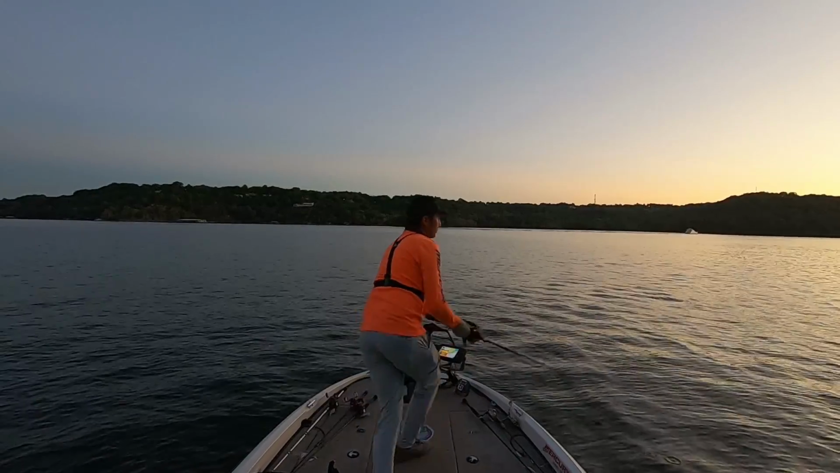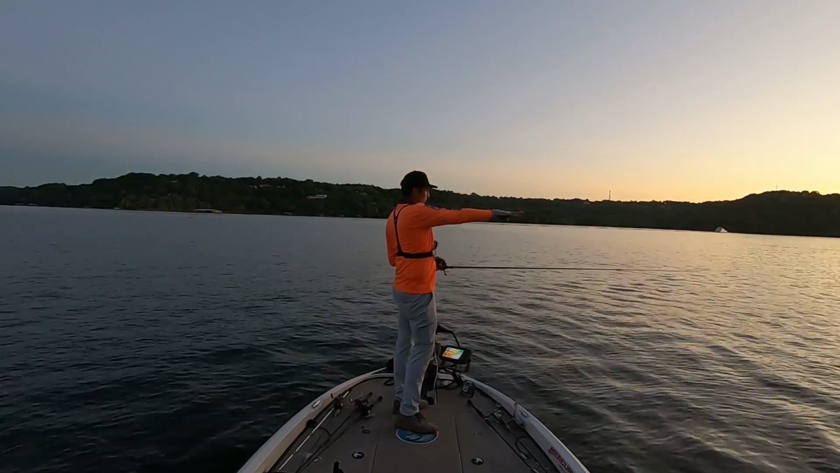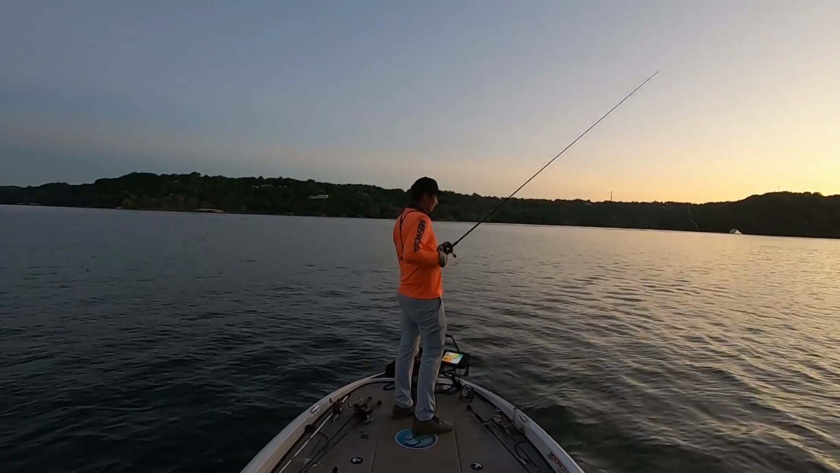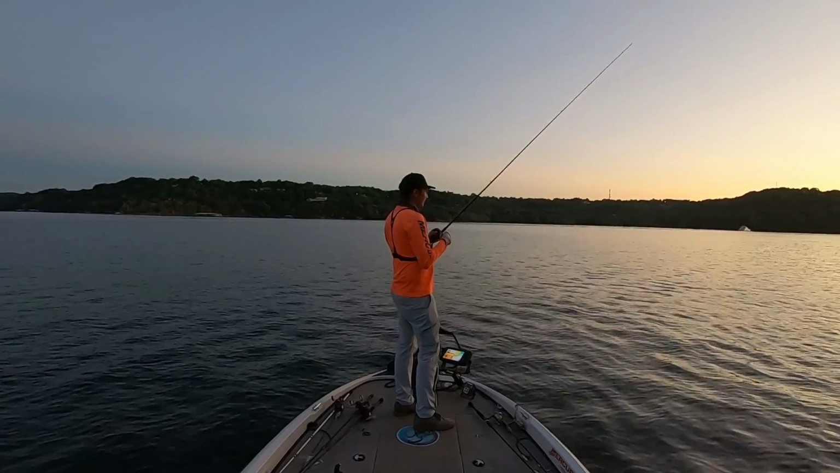I've got trailers all over the place, but this little spot's got some fish on it just right here. This little bluff spot right here got a ton of fish on it. It's 3 casts in a row. I've been bit. Missed all of them though, somehow.